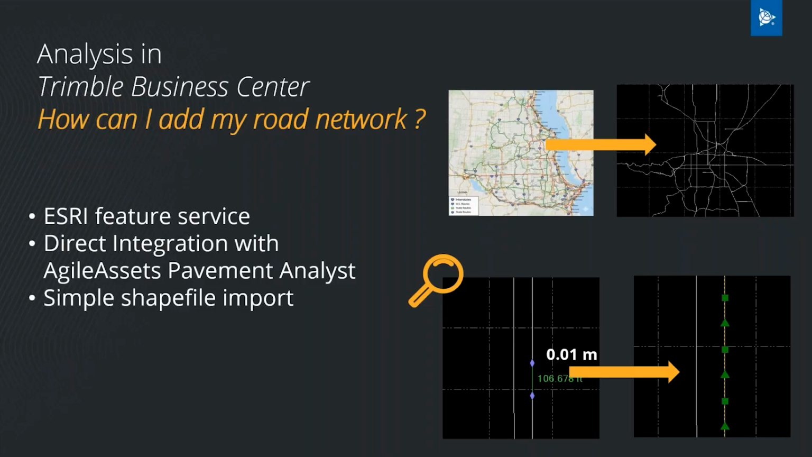Starting from November, we have a direct integration with AgileAssets Pavement Analyst. So if the pavement team prepared segmentation and the pavement segments that need to be analyzed in AgileAssets Pavement Analyst, you can pull it to TBC directly from AgileAssets.